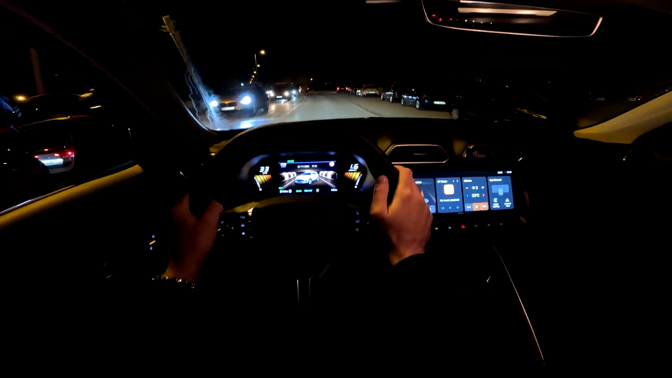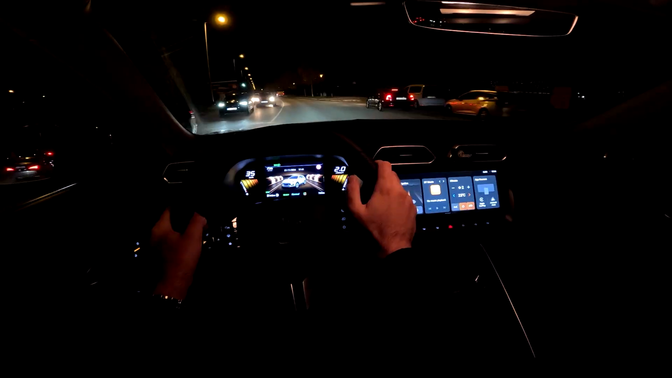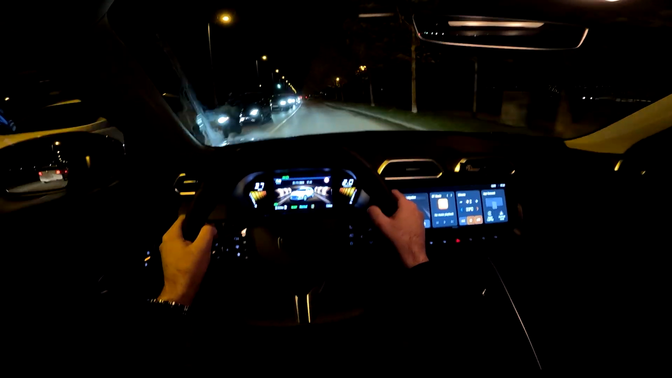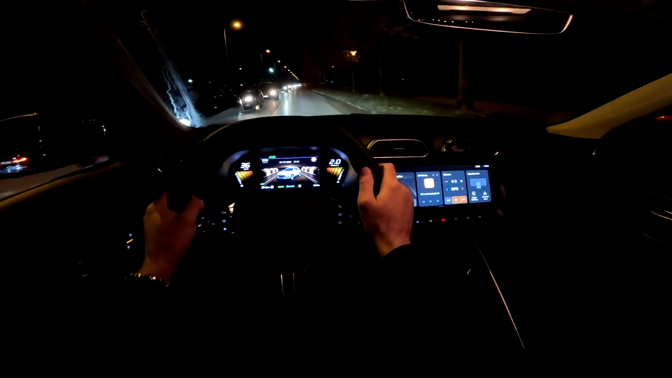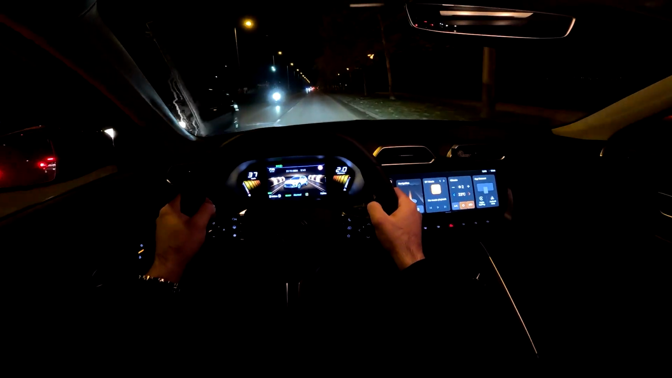You can watch my point of view drive during the day. I went on country roads, so you can see also country roads and highway, how that looks. And also there's a full review during the day, so there you will be able to see more details about the infotainment system, trunk space and stuff like that.